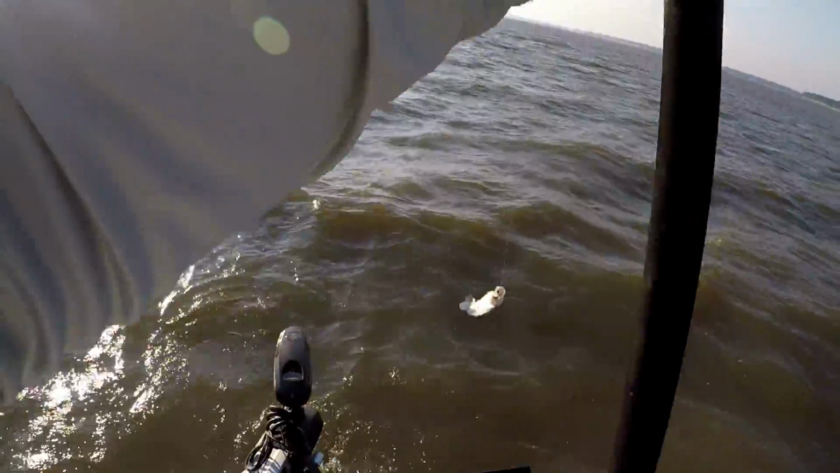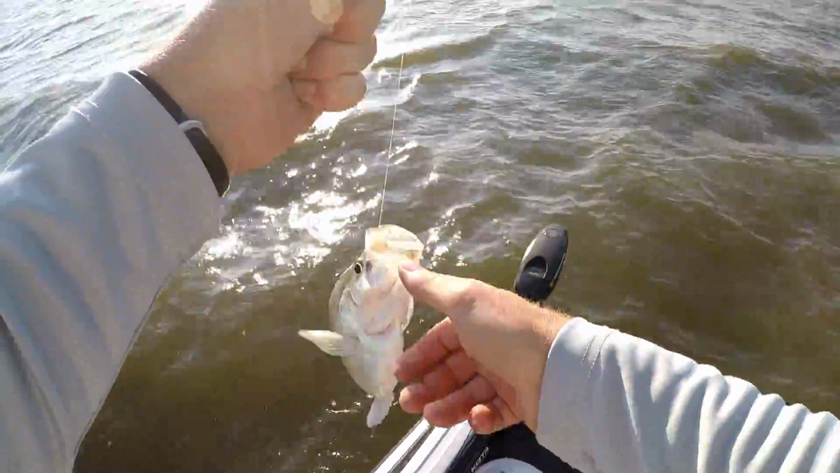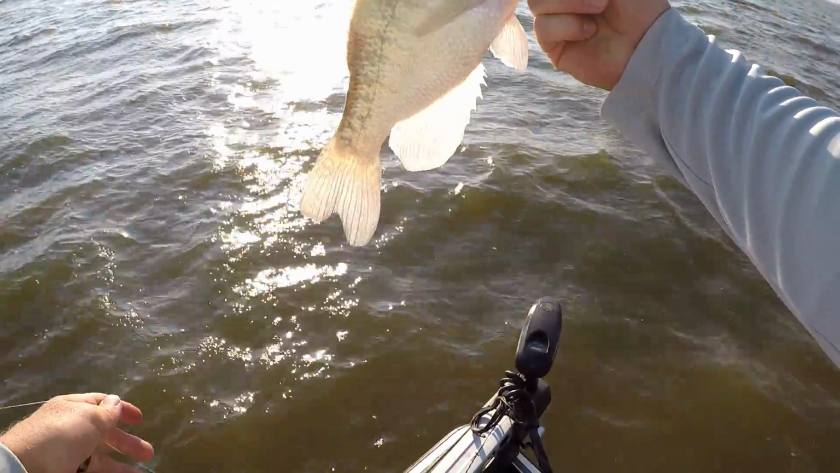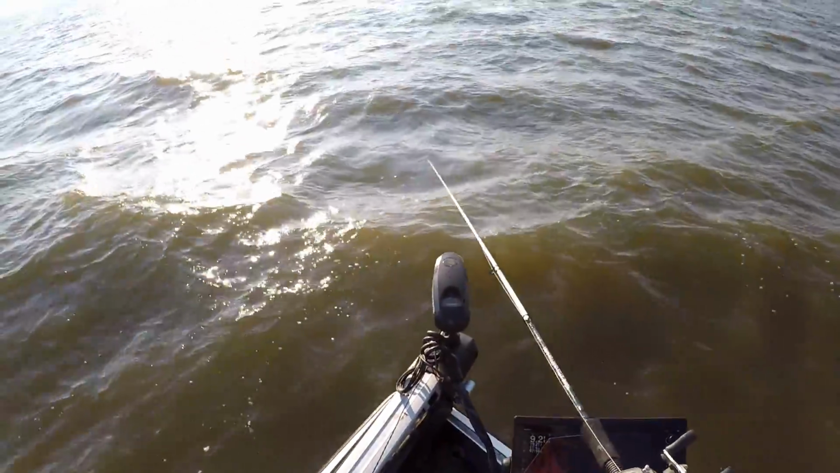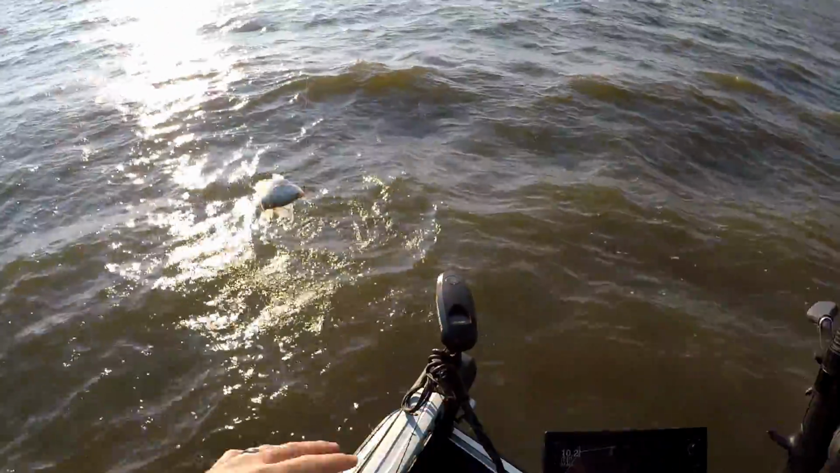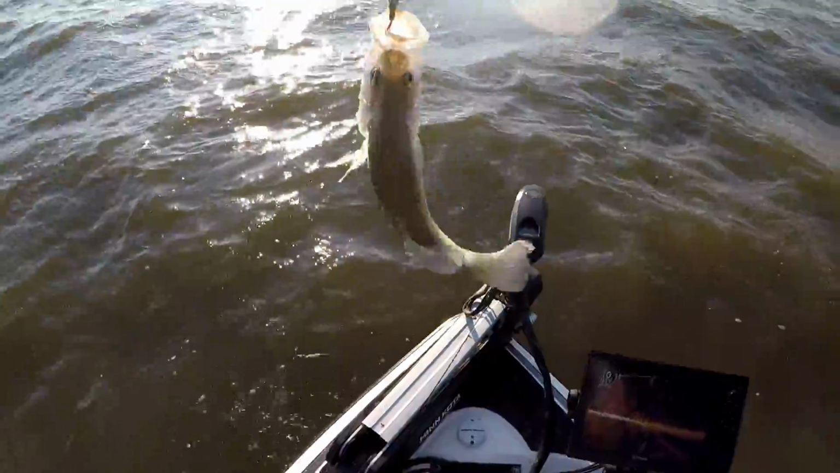Here we go. Four fish down. Here we go. I mean, these are some giants. That's a really good fish. Out in the middle of the lake.